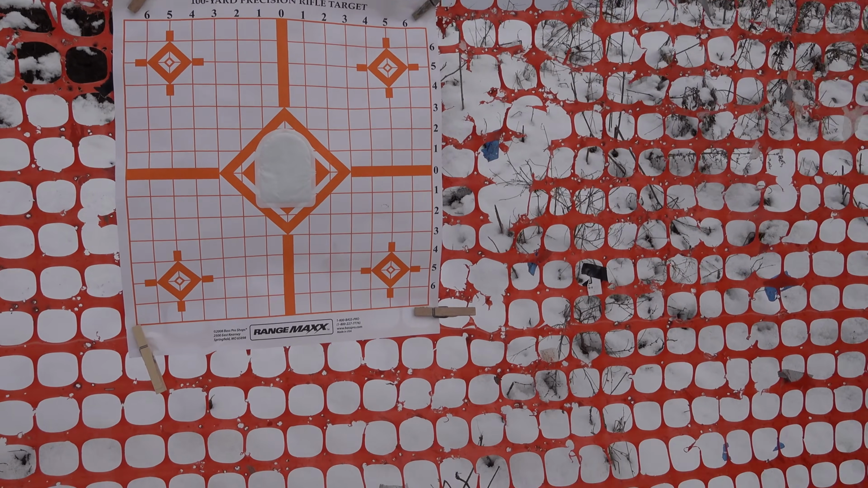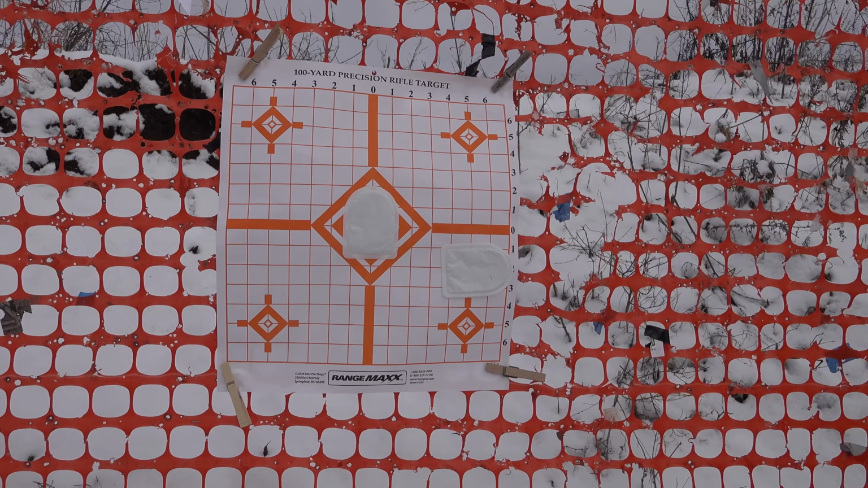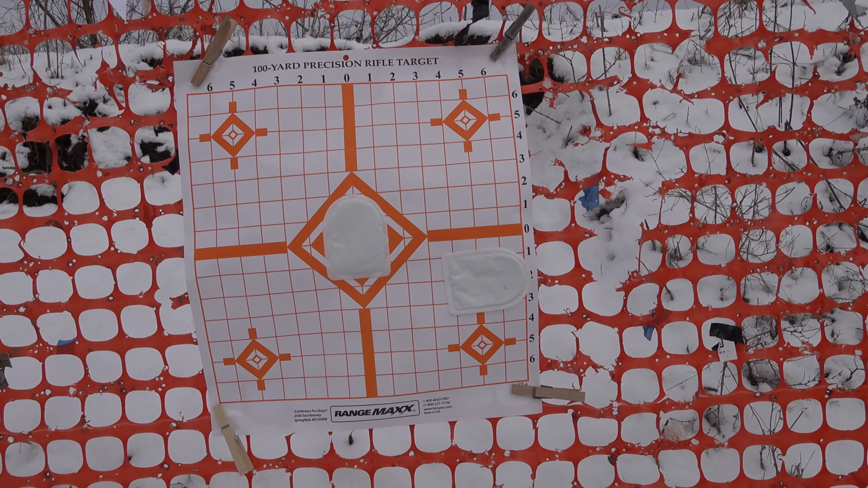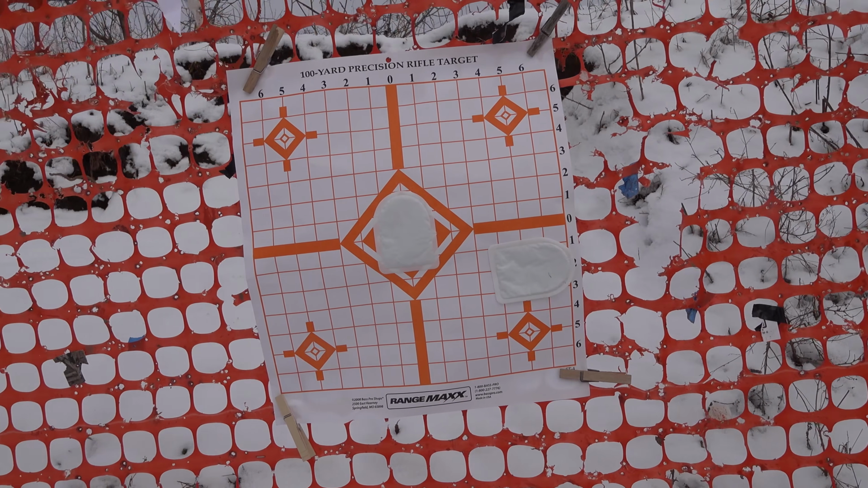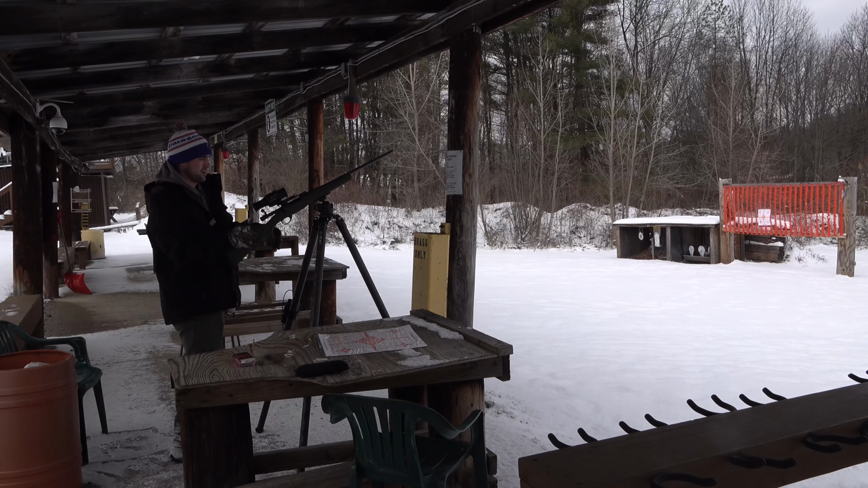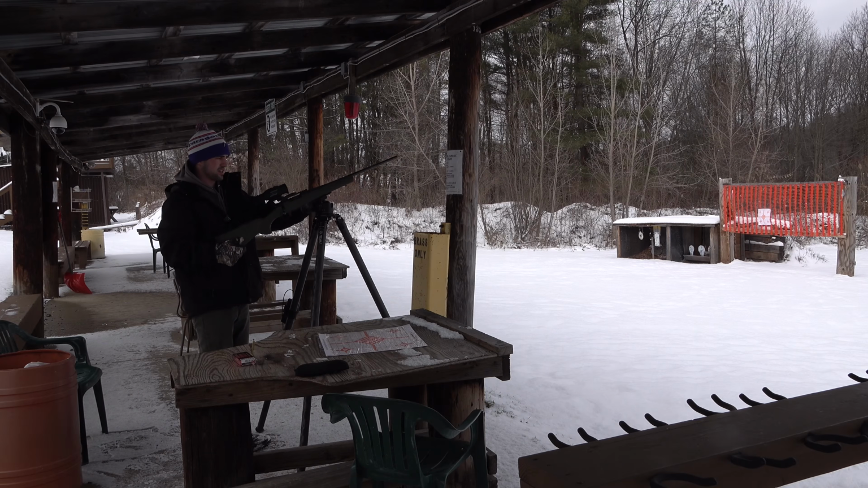So I'm going to stick this on here. Okay, we got that stuck on there. We'll move it over right into the center of that and see where we hit after that. Here we go.